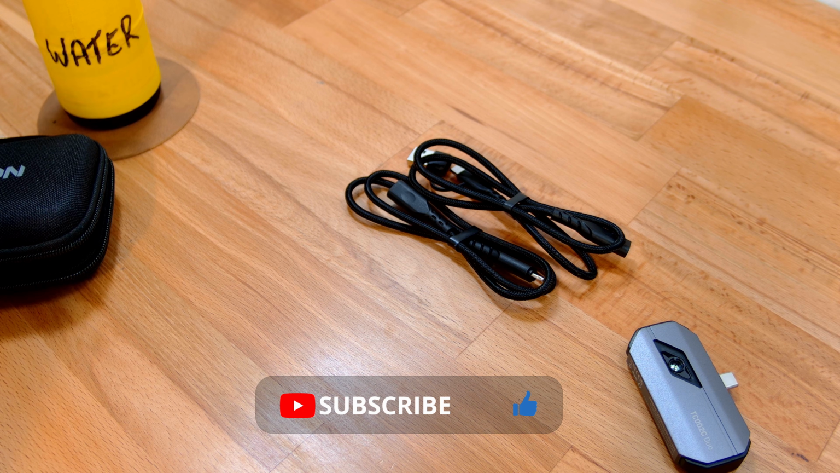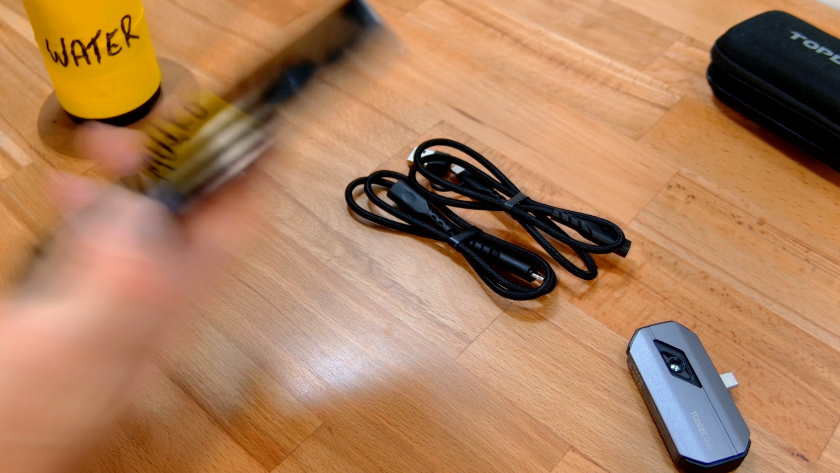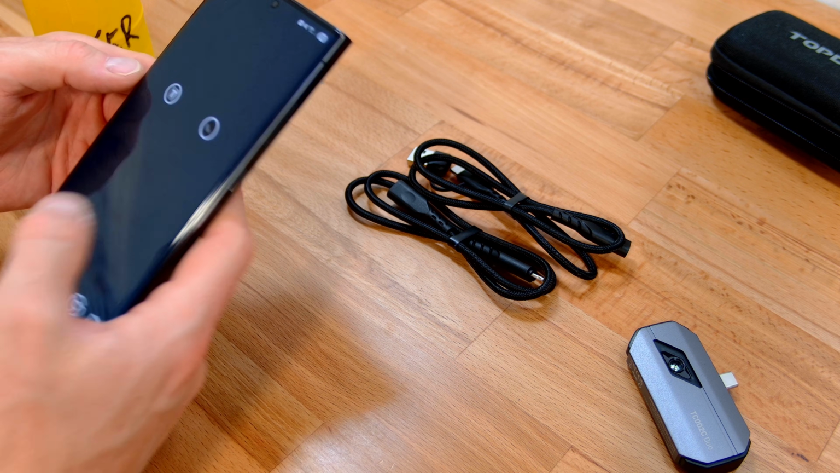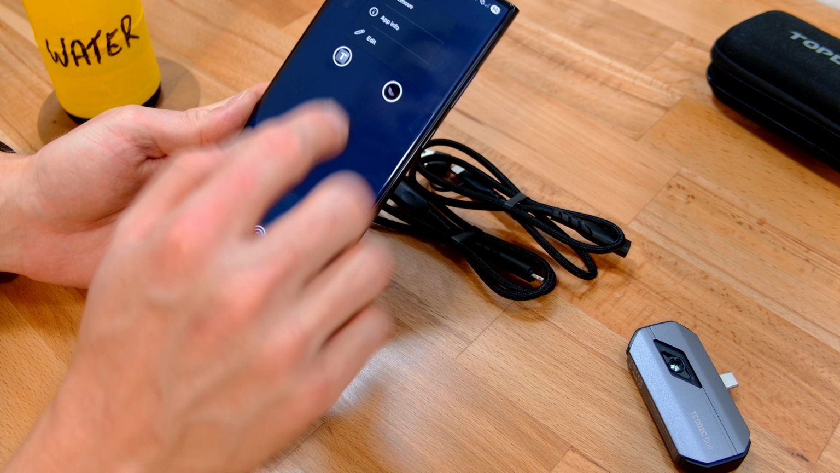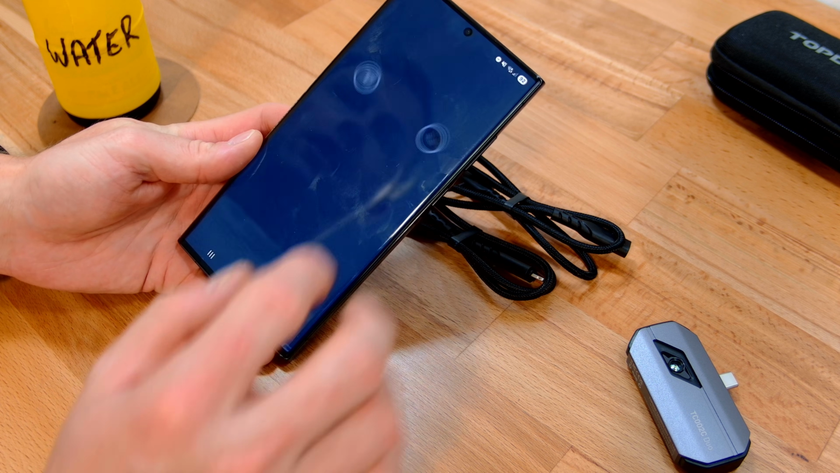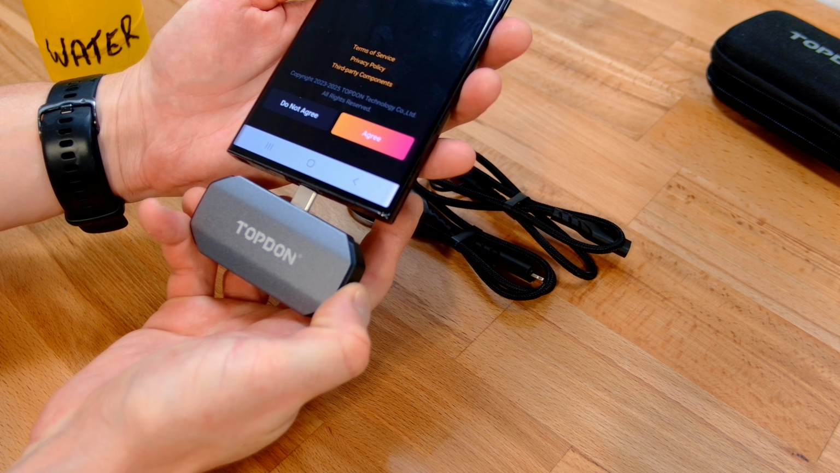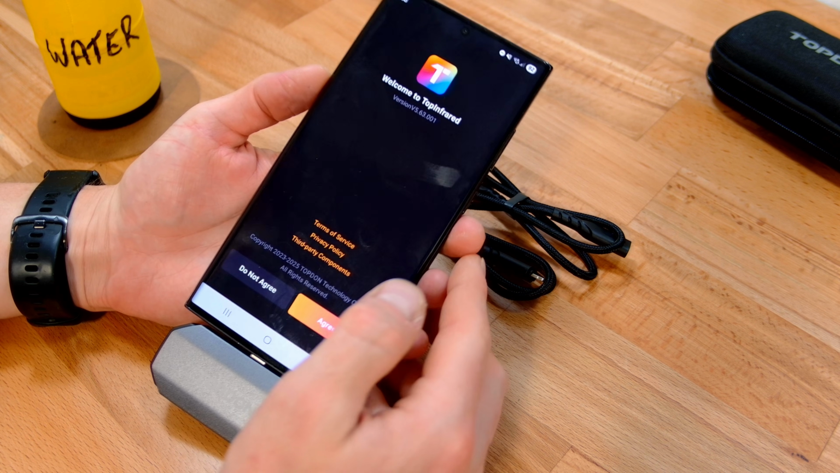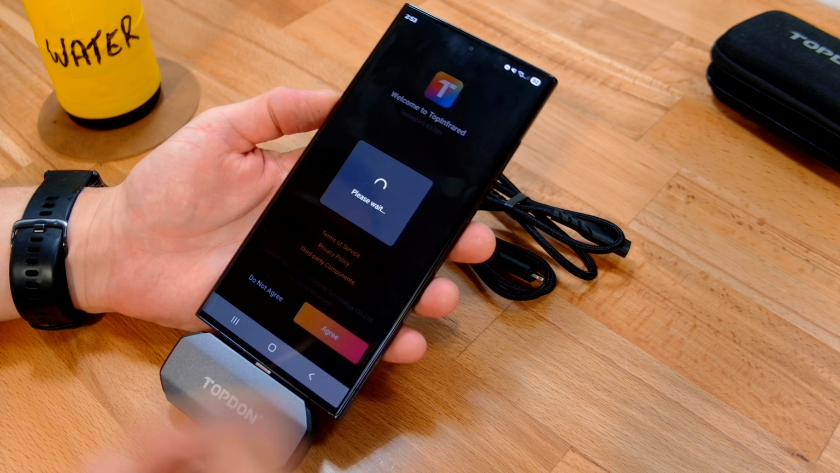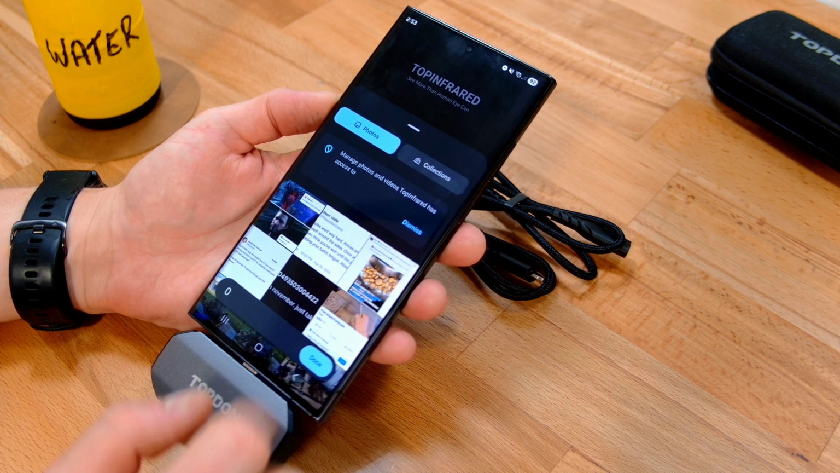And for that, you've got to install the mobile app, of course. So where's my phone? Here we go. What you want for this is going to be this app here, which is available in the App Store. It's Top Infrared. So that's installed, and we should theoretically, I've never launched it before, be able to dive straight in. So plugging that in, hitting agree because we don't get a say in those things. We'll allow it,